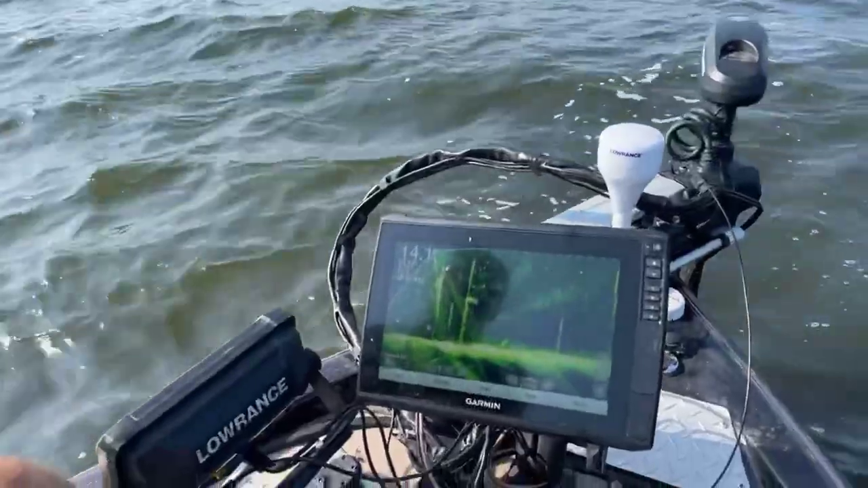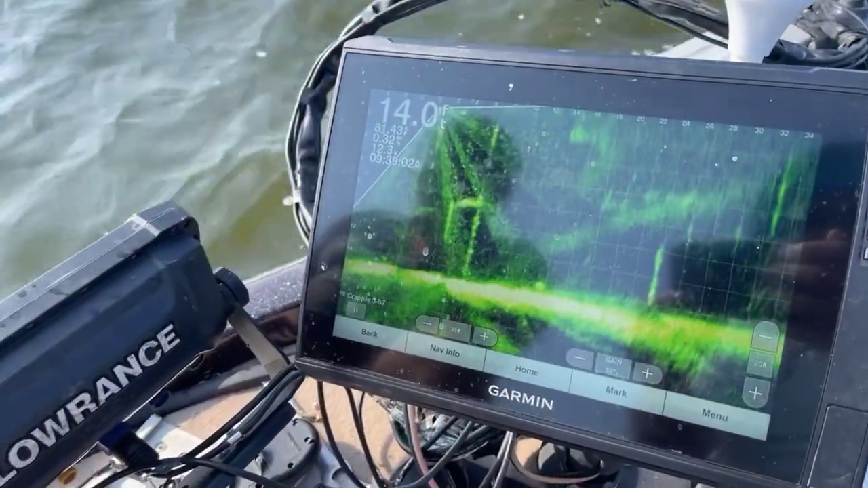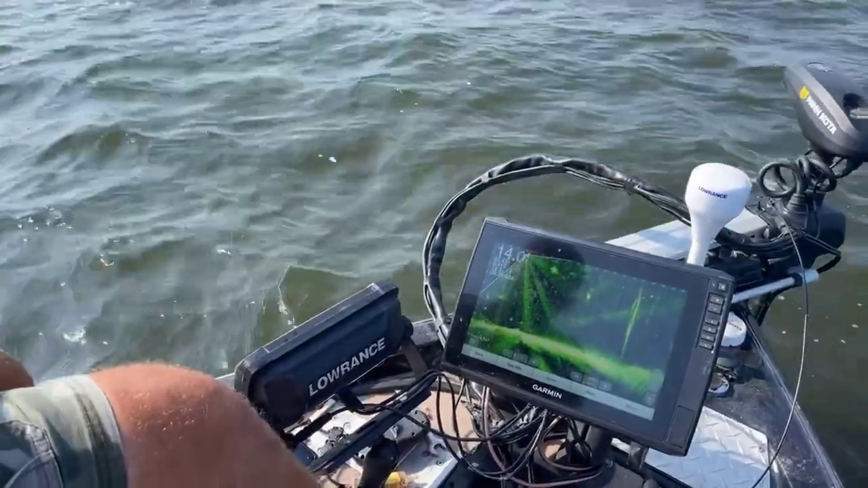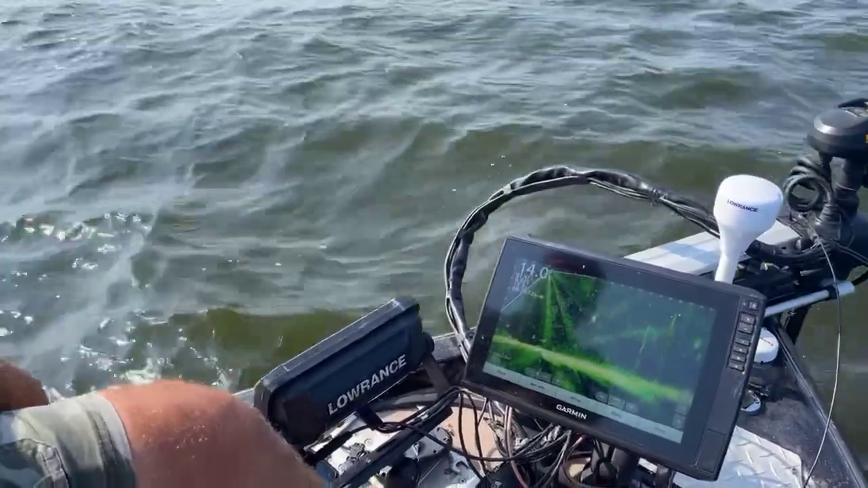Seems to be enough. Oh, that's a catfish. See how long it got? Maybe even a gar. Richard Coffee said morning from North Carolina. Morning. Need to be down here fishing.